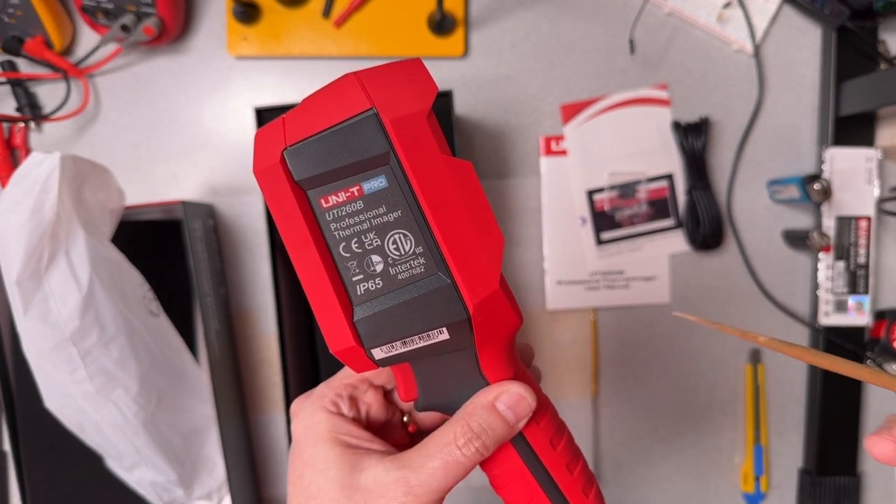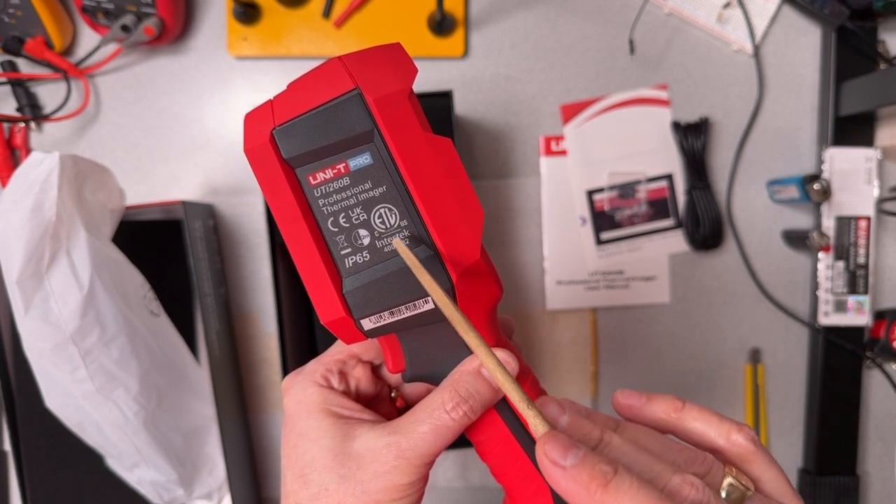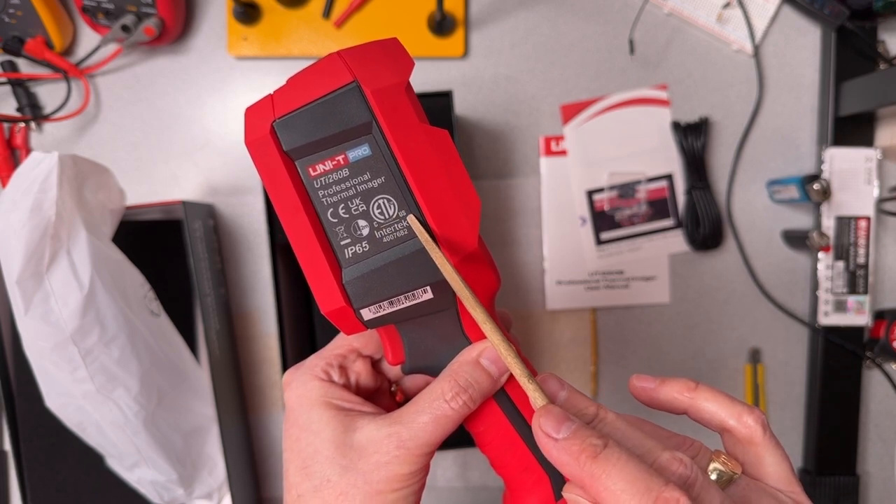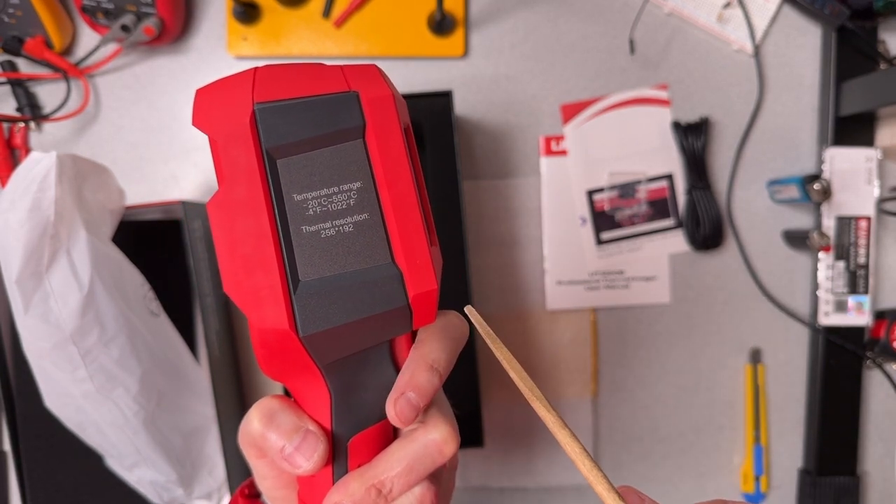this unit, although it comes to us directly from China, it has received certification from ETL Intertech that is valid both in Canada, the C here, and the US. So very nice. And it tells us what the temperature range is here.